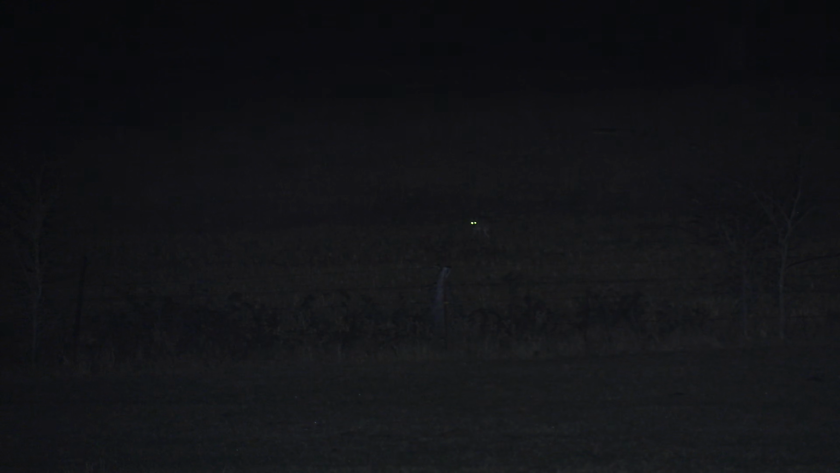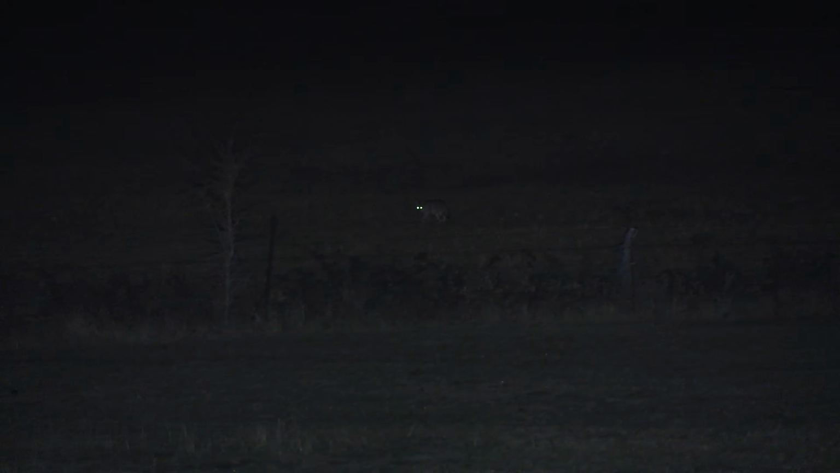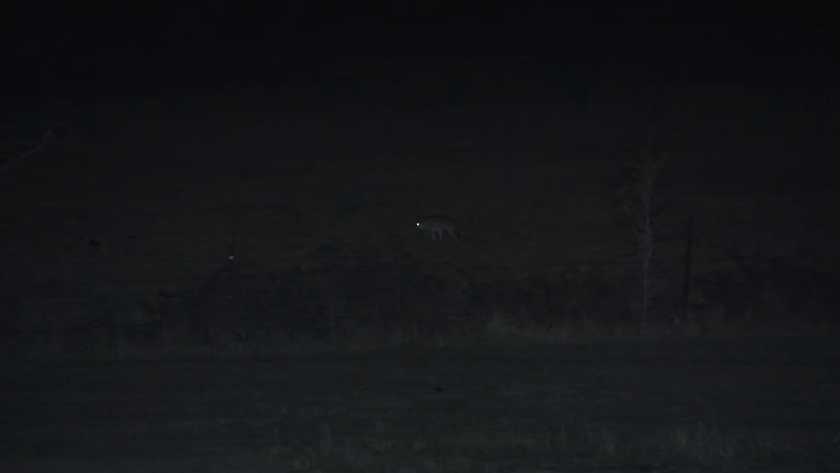If there's ever been a case where a state's night hunting laws needed a complete overhaul, Oklahoma was it. The fact that not only a few short months ago this landowner was told he could only legally protect his livestock with birdshot is borderline laughable.